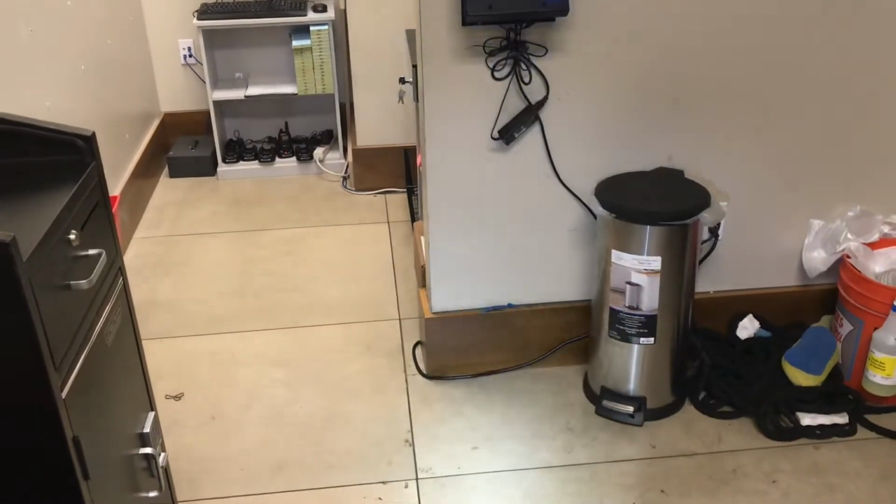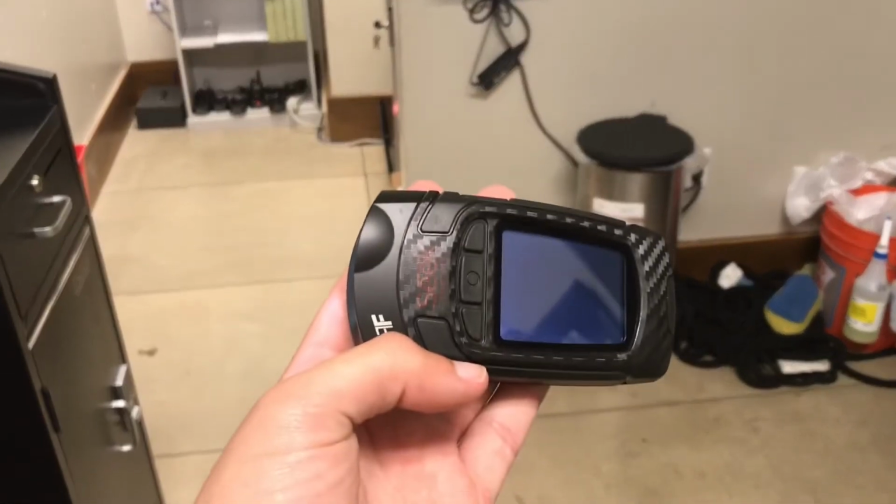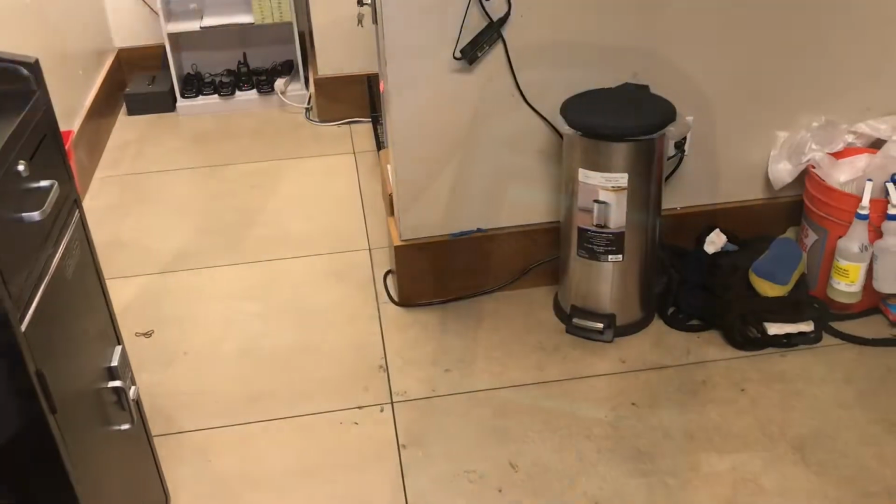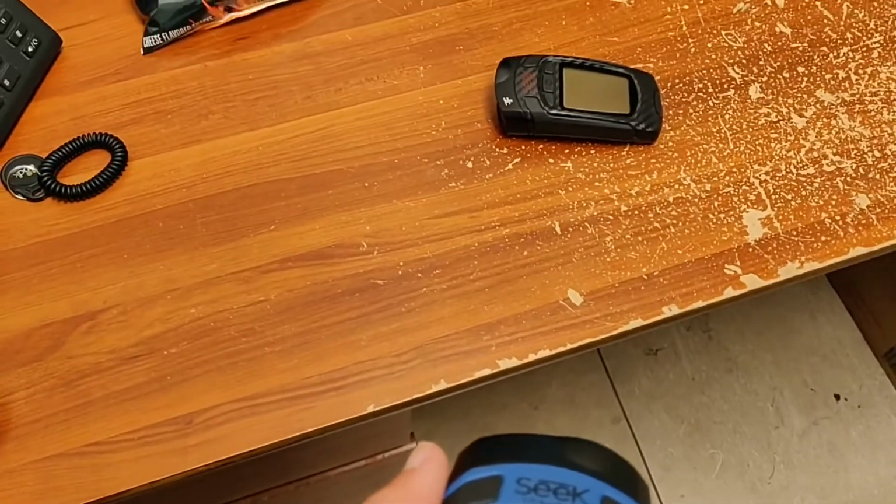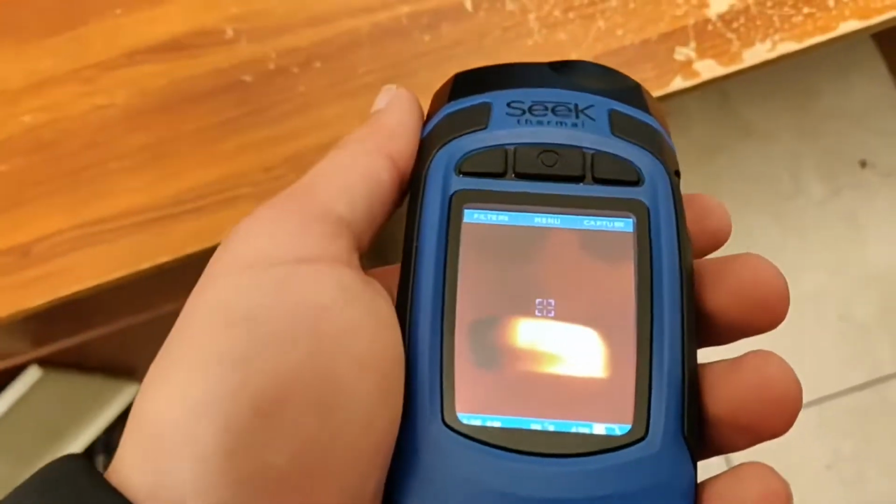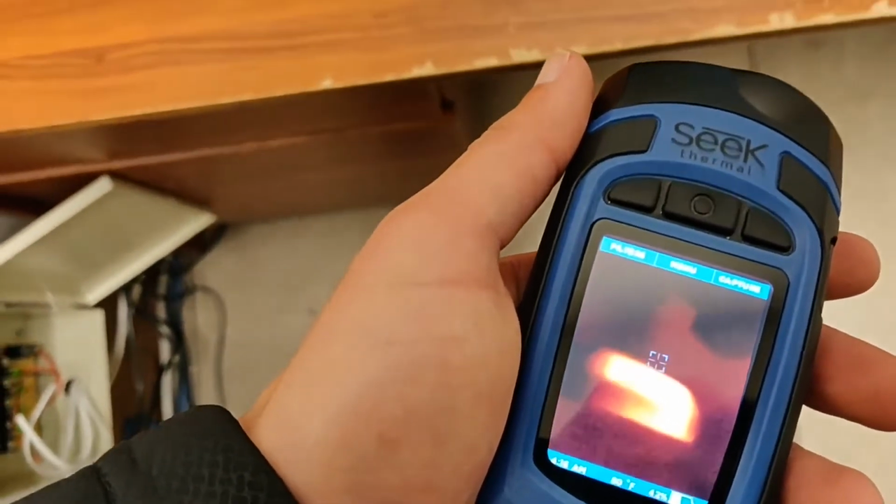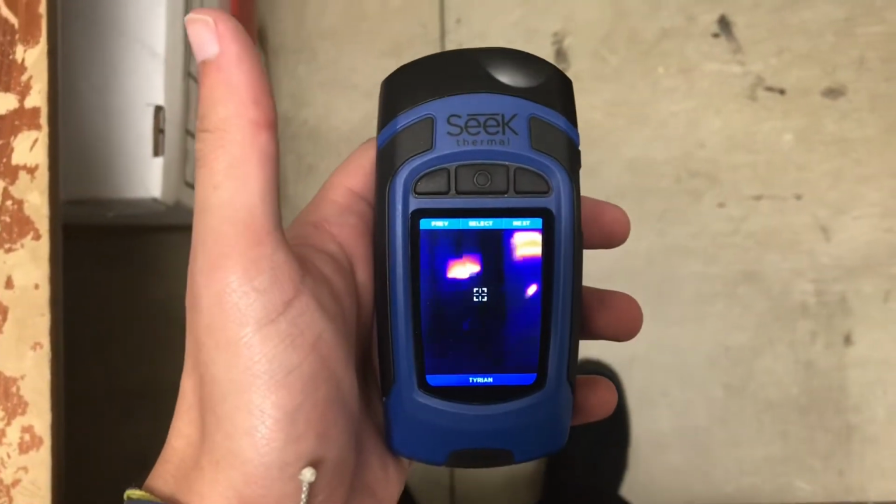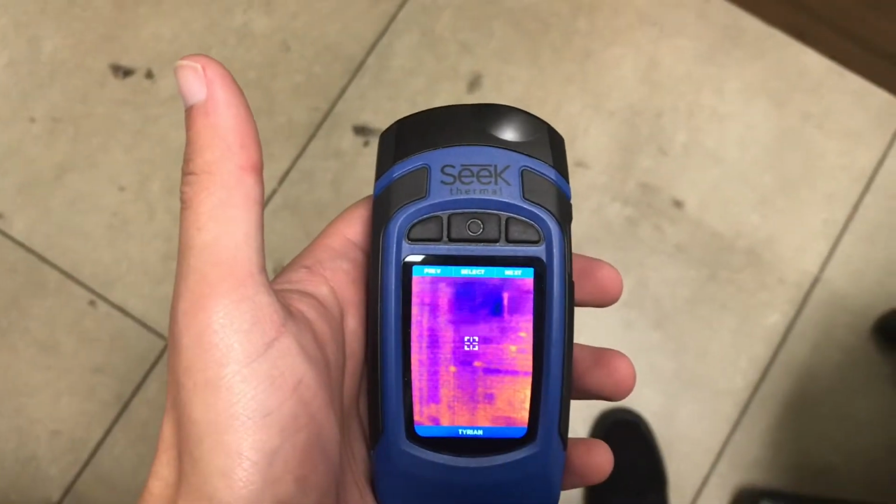Both devices come with identical flashlights that are very bright and surprisingly useful in a nighttime setting that most likely you're going to be using these in. One of the things I noted was that the Pro version did put off a little bit of warmth when in use for a few minutes. Not anything extraordinary, but maybe about 5 degrees hotter than ambient, whereas the Seek Thermal stayed pretty much exactly at ambient.